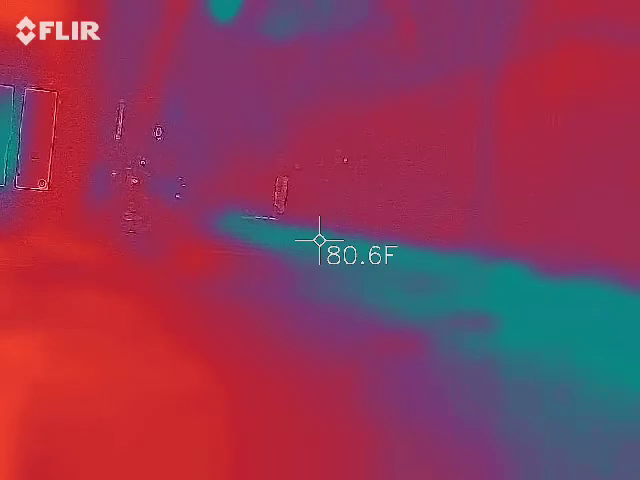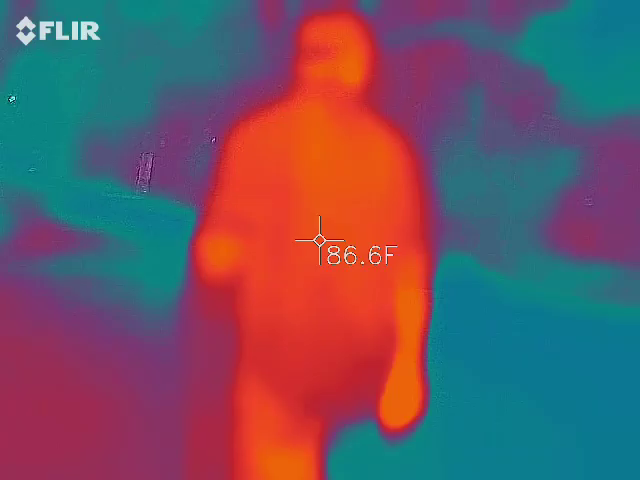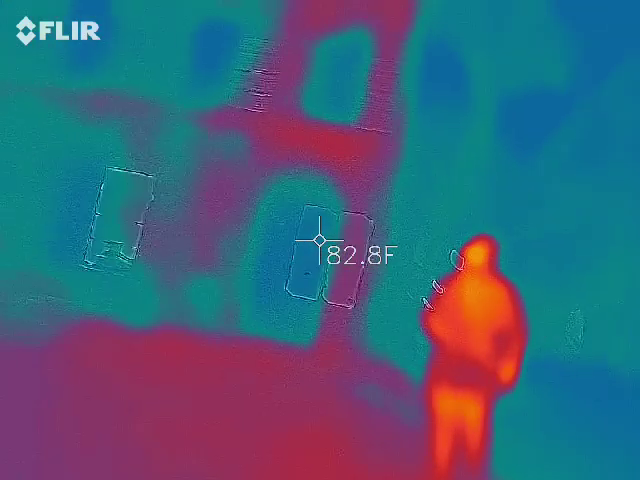So the ship rolls up. Again, right across from this building is where Pineapple Park is.